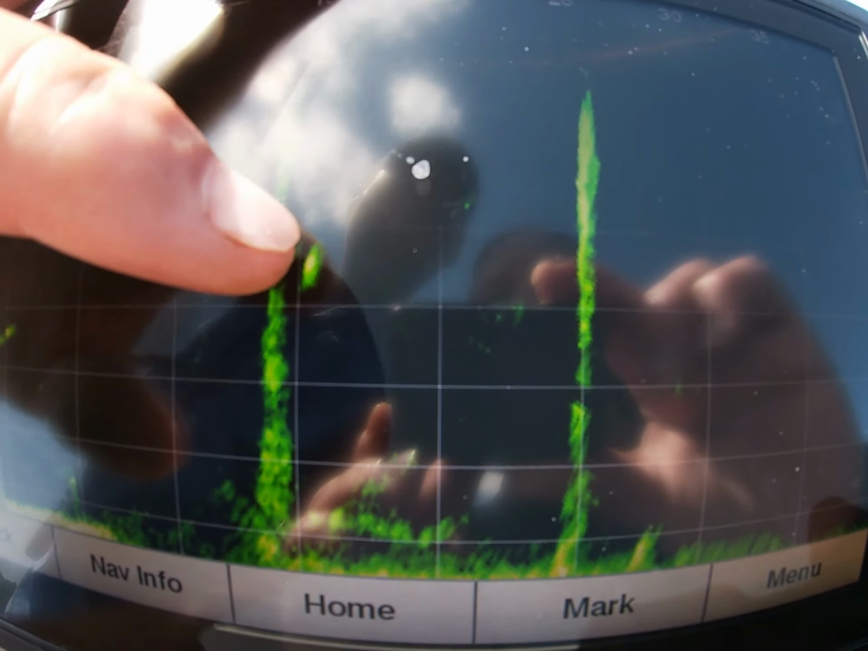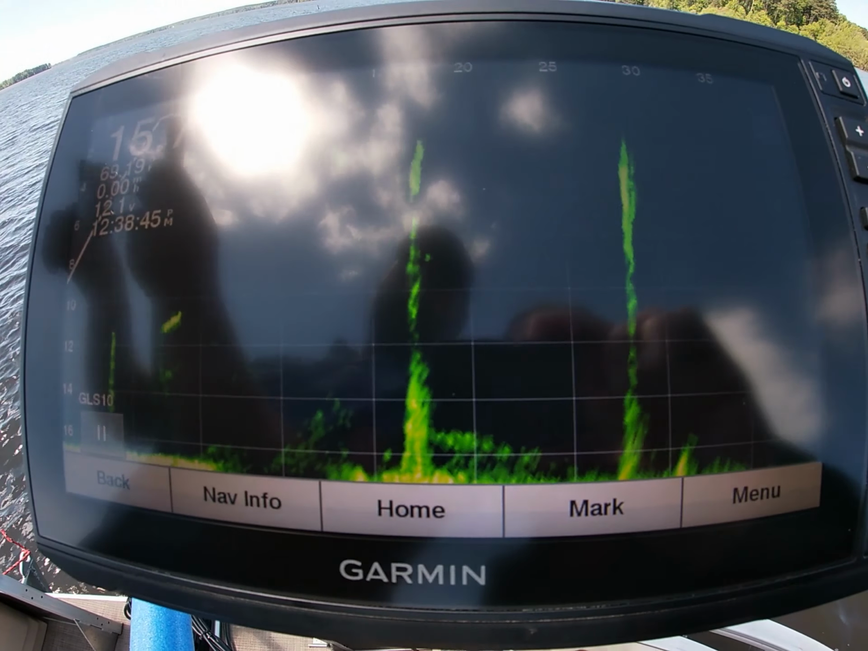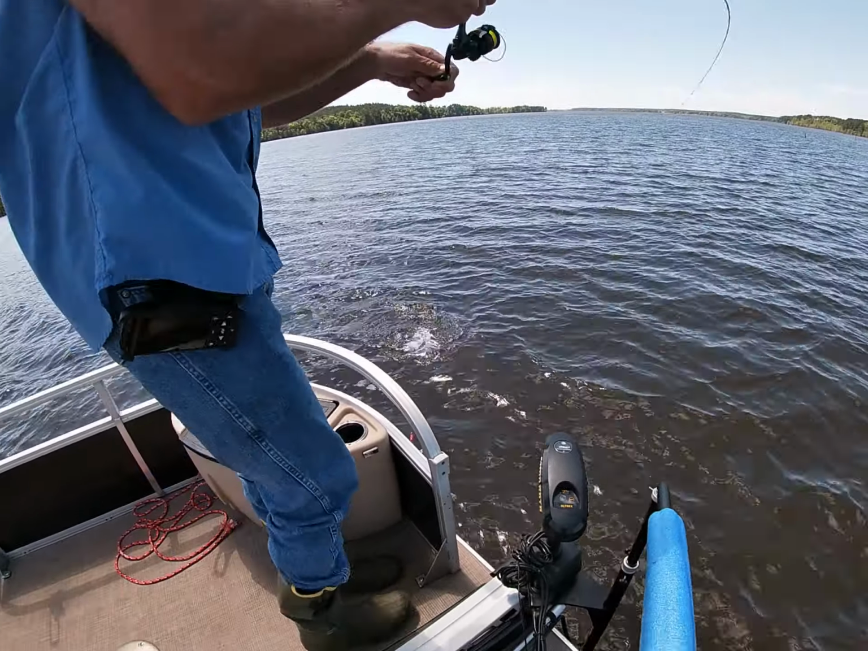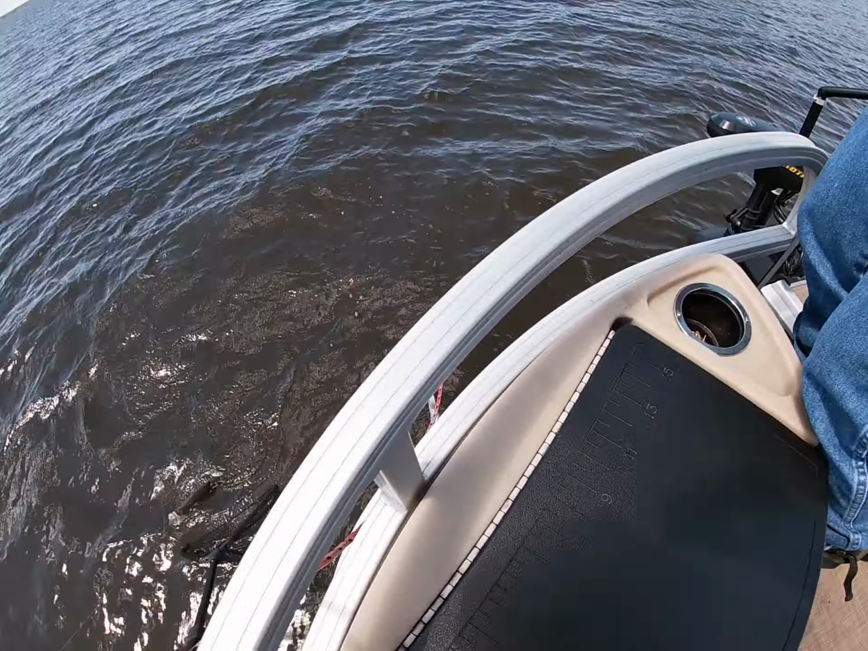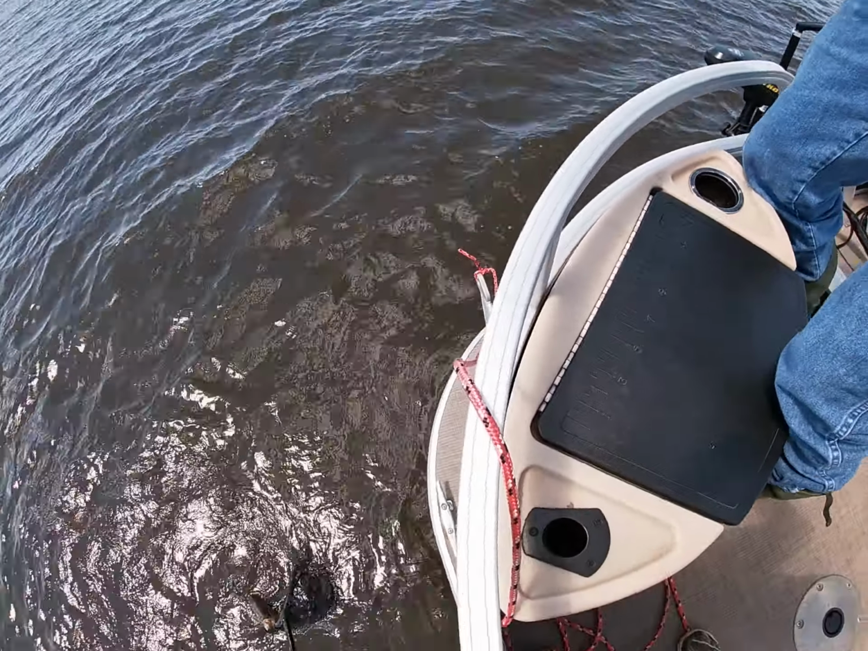Big, looks like a nice crappie sitting right there. There he is. See, that's a nice one too. Oh, there he is. Yeah. Oh, that's a big one. Get the net, babe. That's a monster. That's a monster. Don't let him go. Oh, come on.